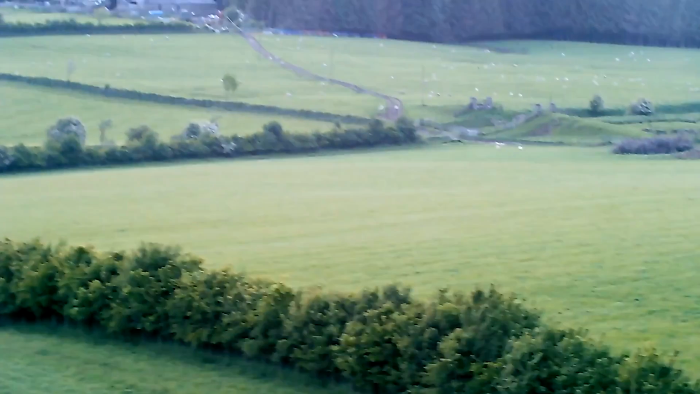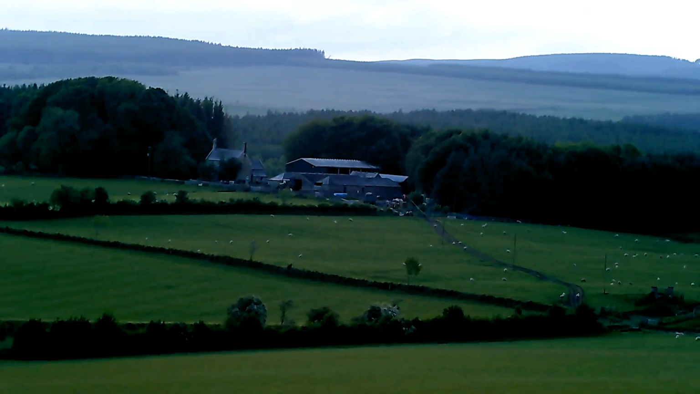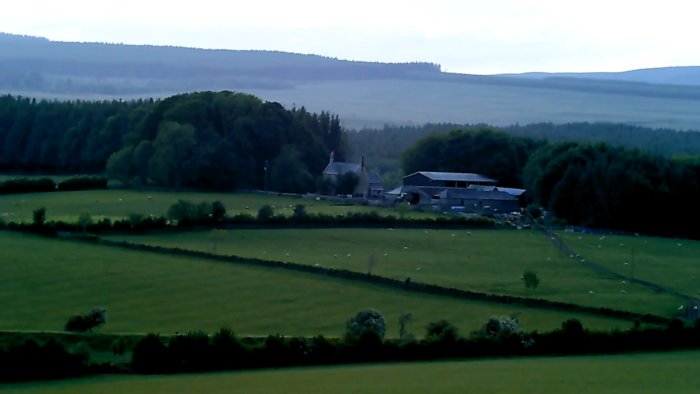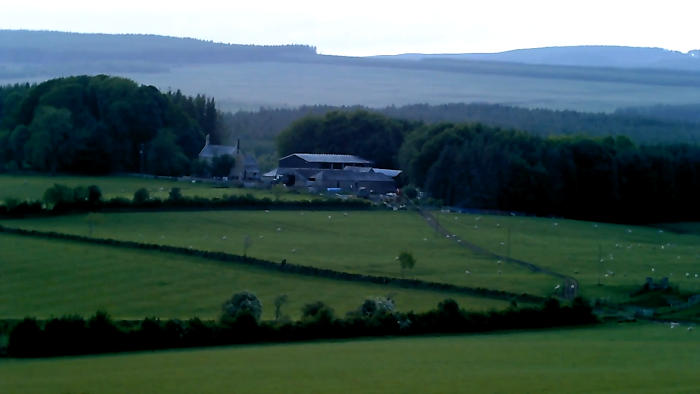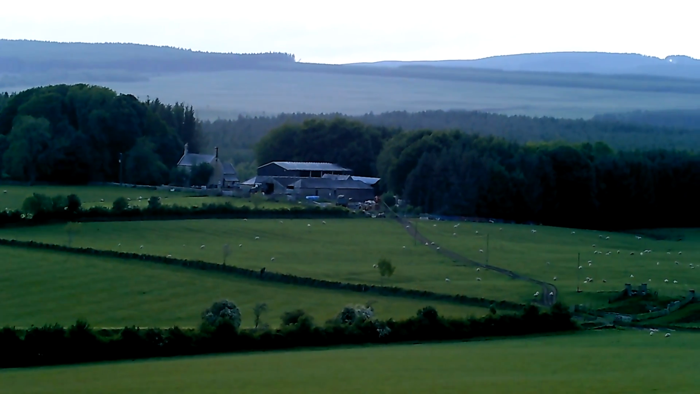Let's have a look at the farm. There's the farm in the distance. Look, you can just sit here and watch all the goings on. Just focus it in a bit. Blurry. There we go.